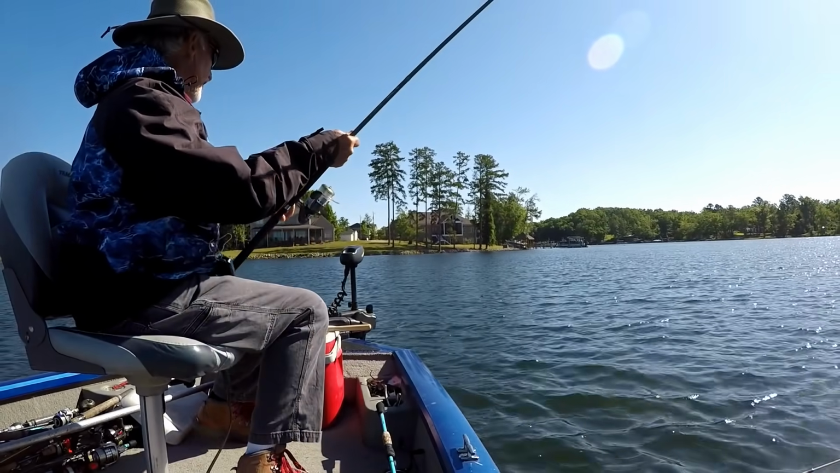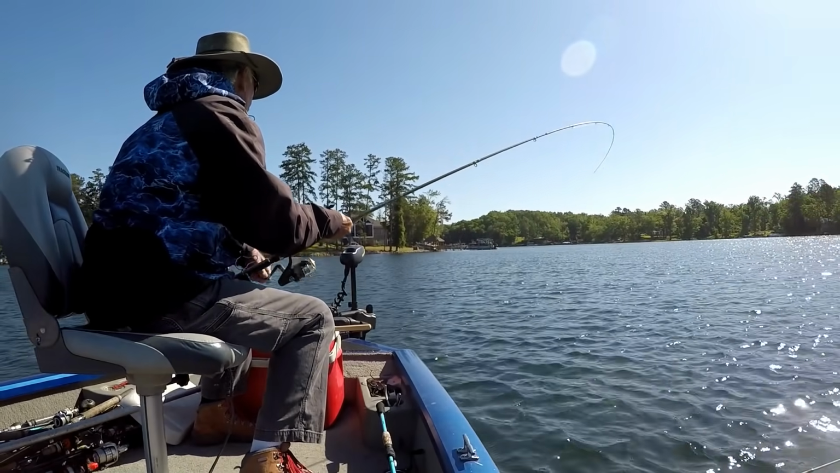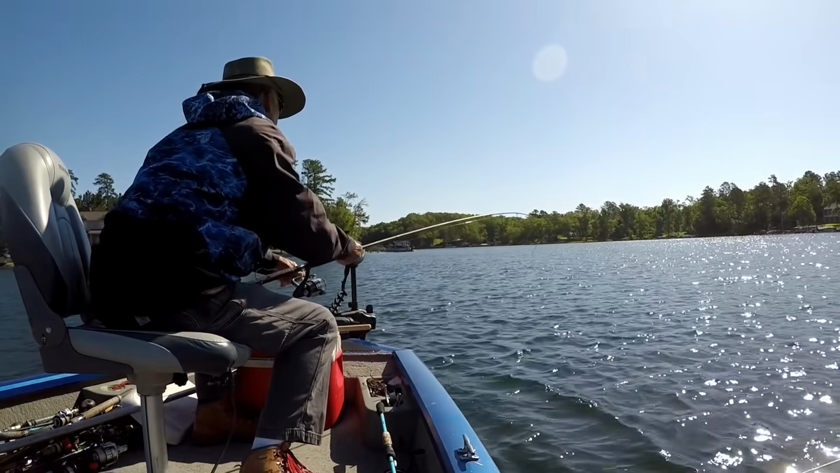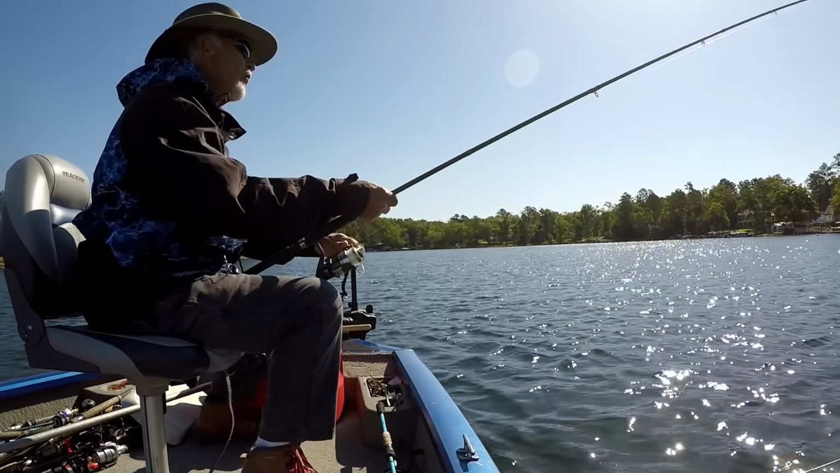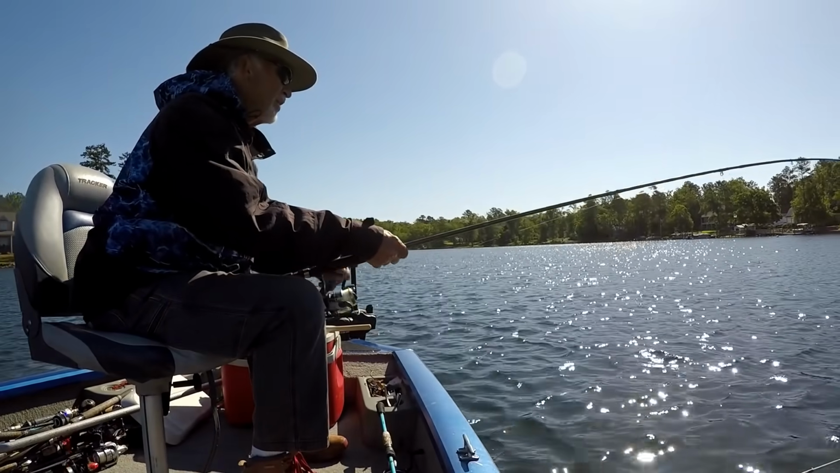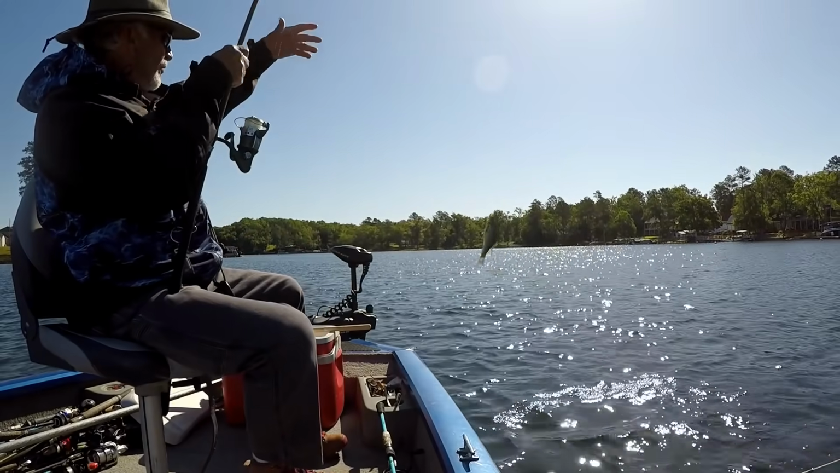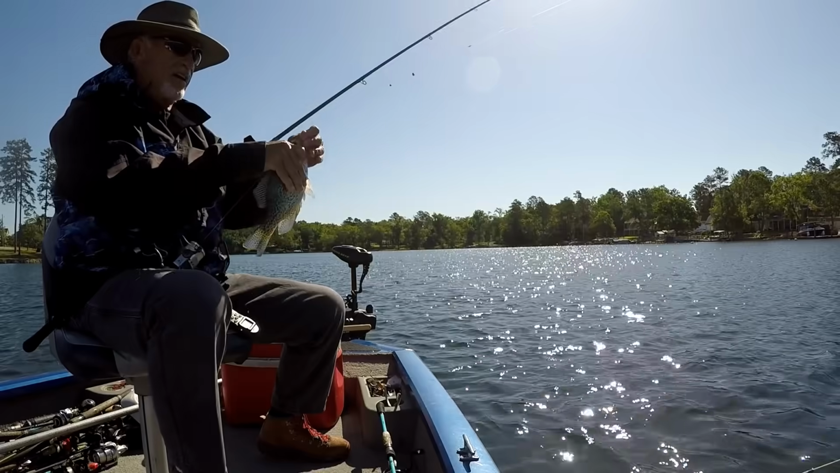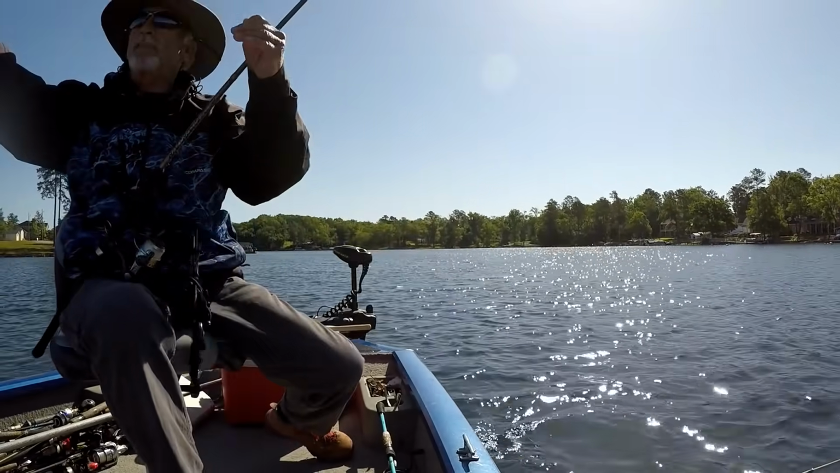Set it down and one took it. Oh Lord, put it right on top of it. Another big one. Oh my, that is a big one right there. That there's a monster. Look at that big long rod pull. That thing's bent over. Oh, he ain't that big, you just pull it. Ah, look at that, folks. Another doggone crappie.